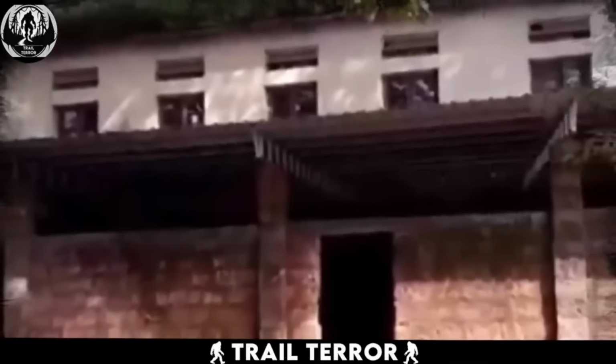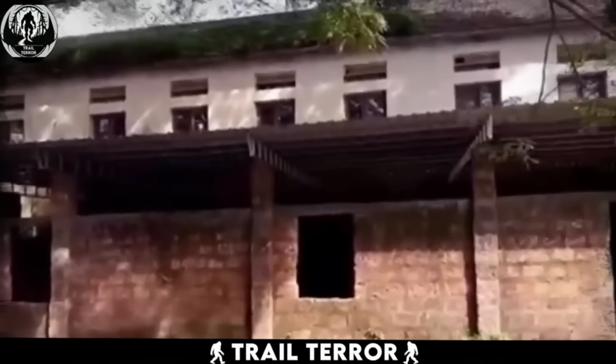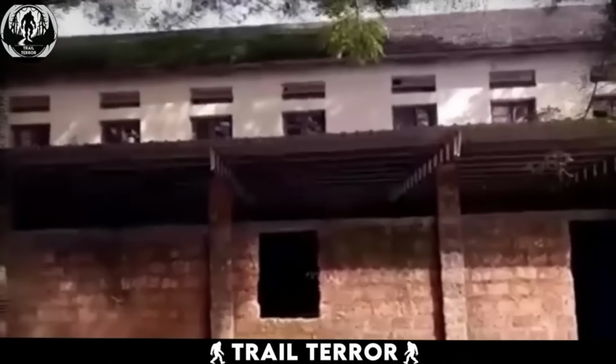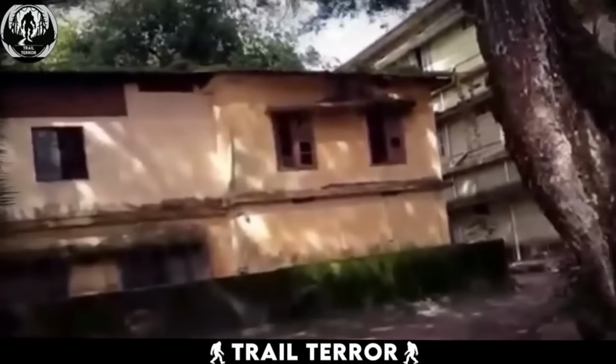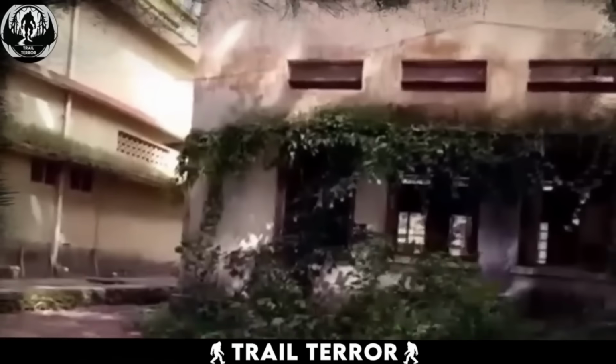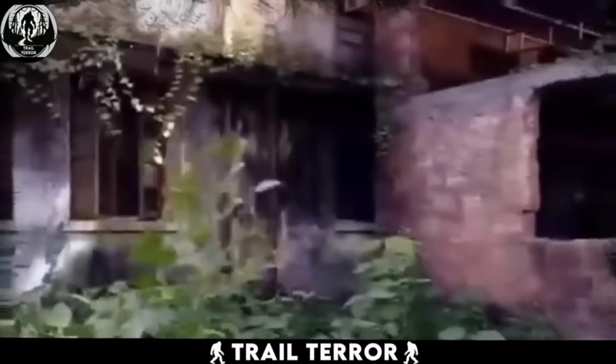Through the lens of a man's camera, we're guided through the eerie silence of an abandoned city. The structures around him are hollowed out, remnants of life that once filled these spaces. As the camera pans across the windows of a desolate building, a peculiar shadow catches his attention. It's indistinct, lacking a definite shape, hovering in the space where someone might have once looked out onto a bustling